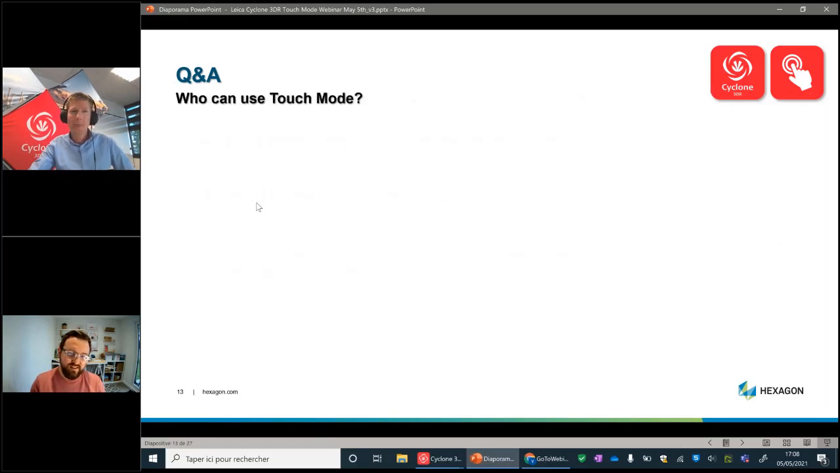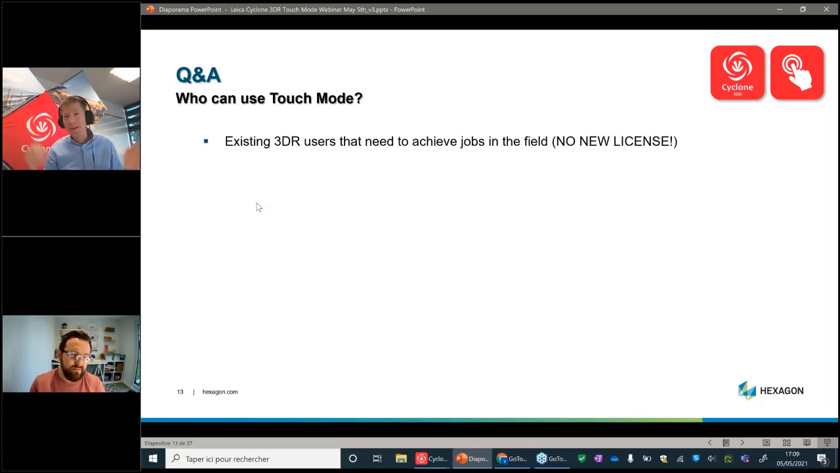Right, so fingers crossed I can skip to the next slide. Right, okay, so who can use touch mode? I would have thought that would have been a pretty obvious response, but maybe you want to elaborate. Yeah, it's important to clarify. So first, any current 3DR users can use touch mode now. This is part of the product. So you just need to download the latest major release, and you can use touch mode. So if you need to achieve any jobs in the field, it's ready for you and for your BIM inspections.